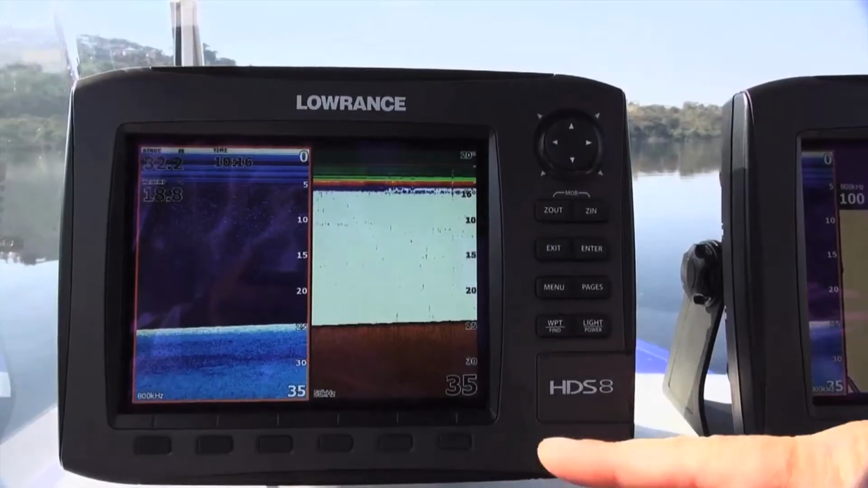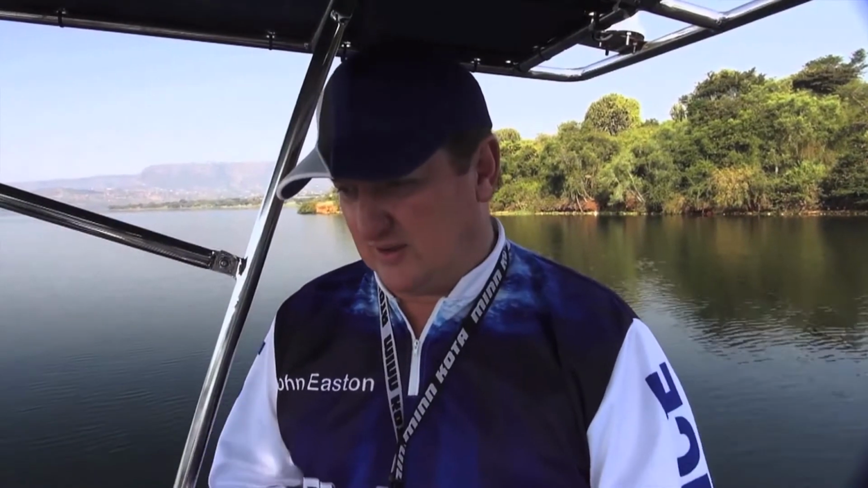Welcome back. Last week we finished off with setting up our structure scan with our down scan and our side scan settings. Today is sort of an extension of that, but now we're getting into the more personal customizing side of using these units. Most bass fishermen use a dual display. I've got a dual display set up here, and I'm going to show you how I like to use mine, and I'm going to explain to you why I use it like that.